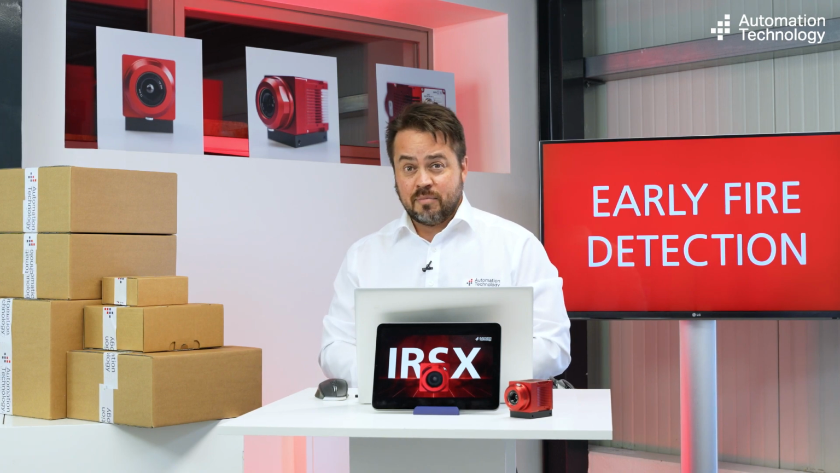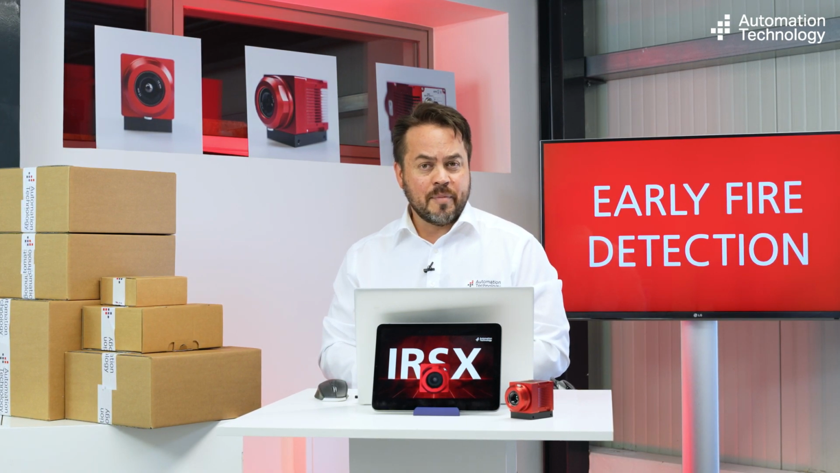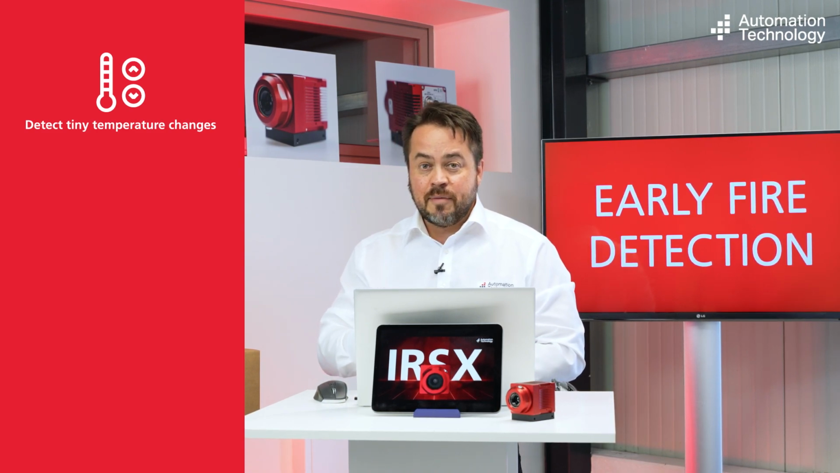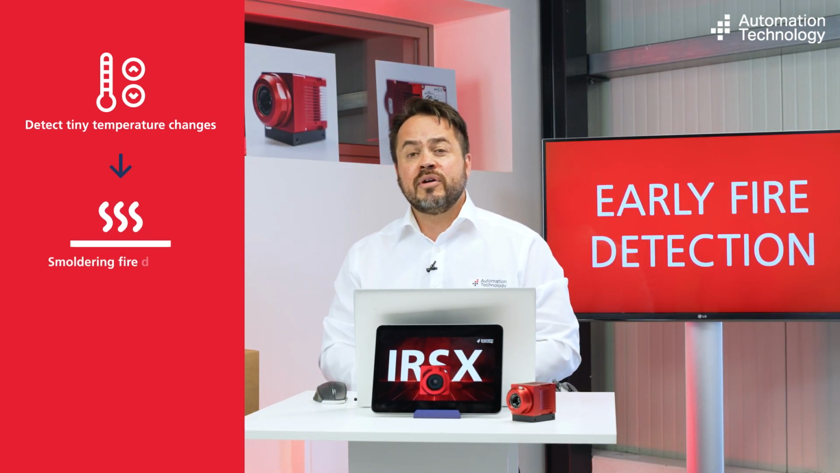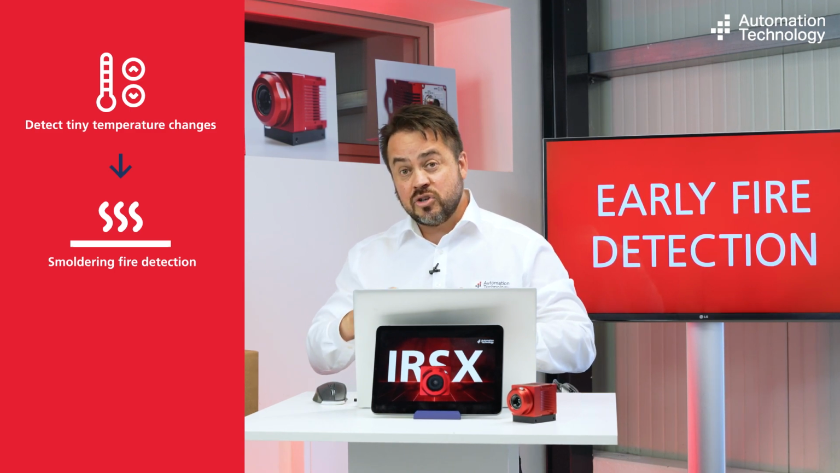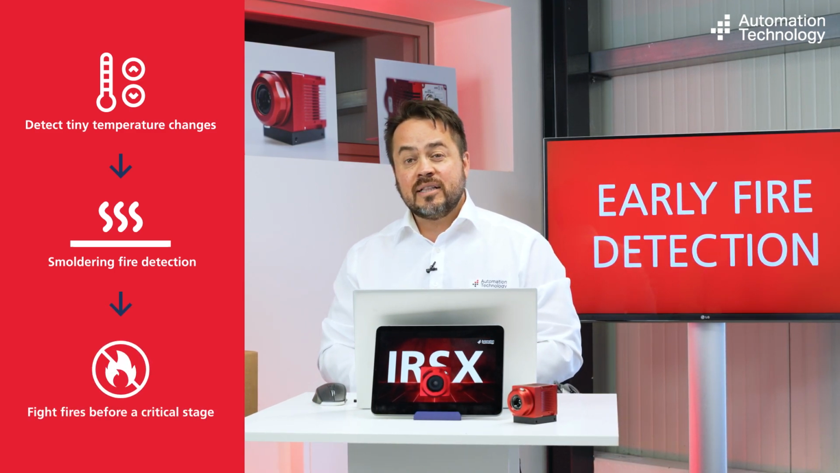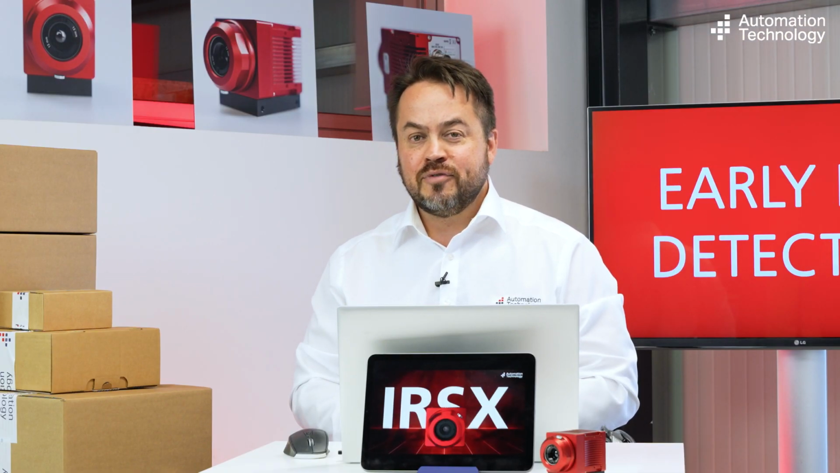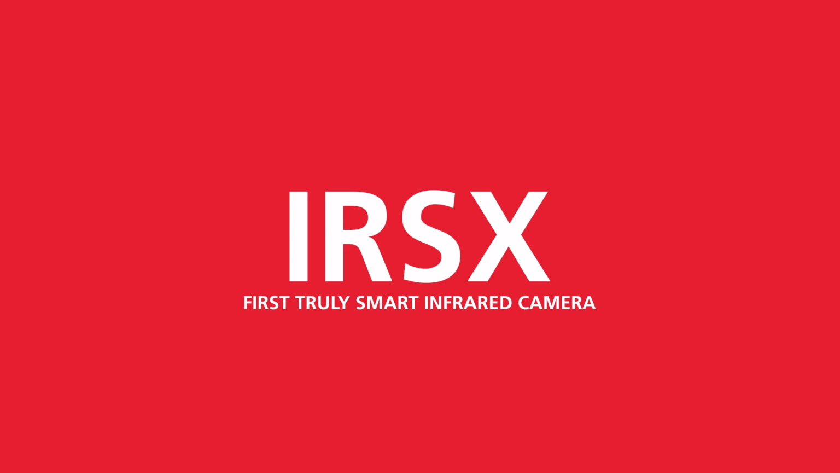The solution for this application is to use the IRSX camera. With this camera, you can detect very small increments in the temperature. So even if you have a smoldering fire that has not reached the surface yet, you would be able to detect it and fight it before it becomes critical. So now let's focus on the advantages of this great camera for this application.